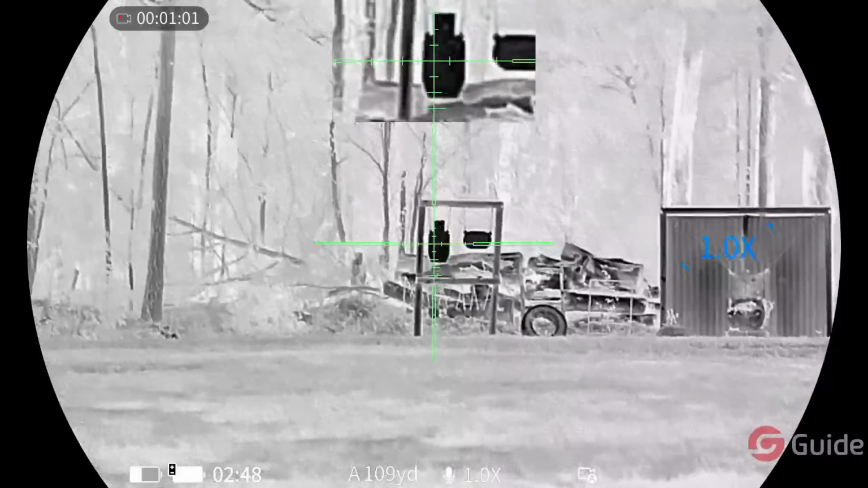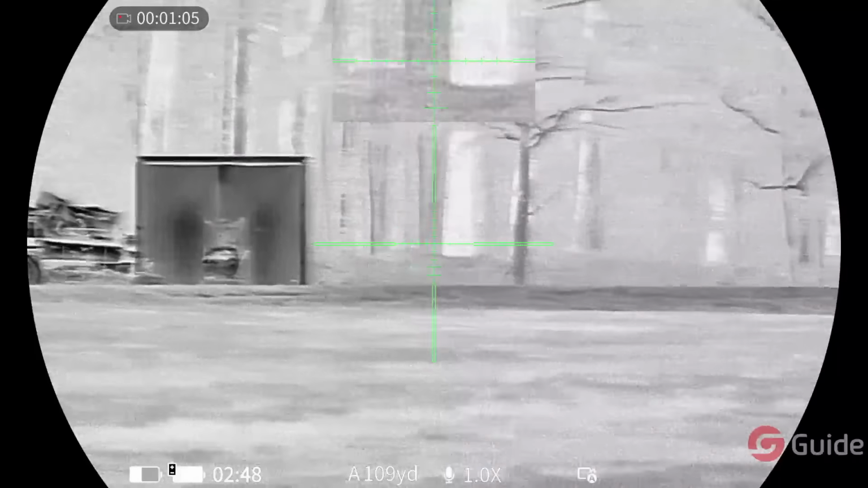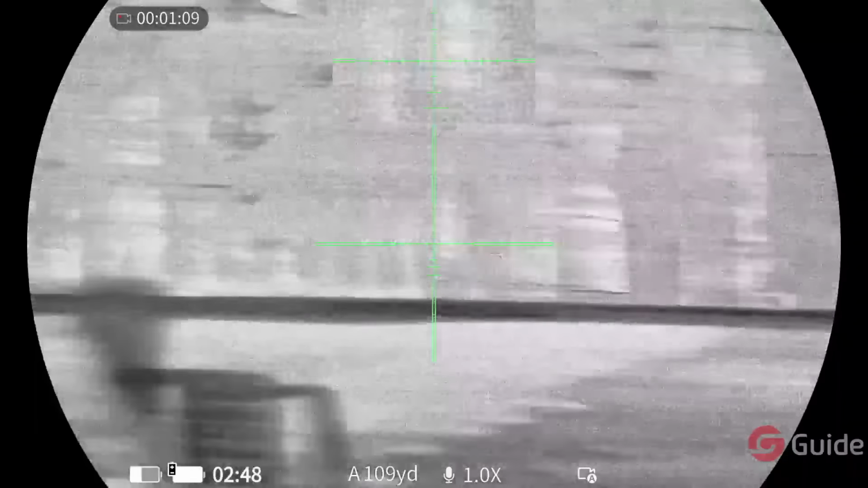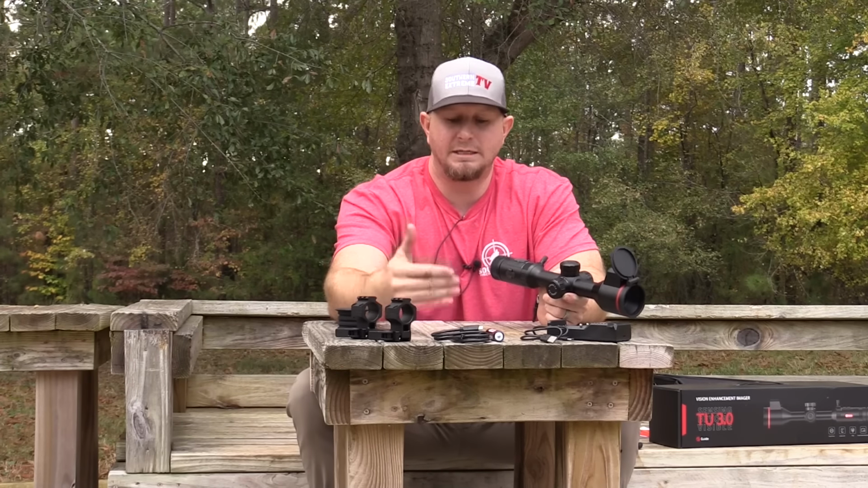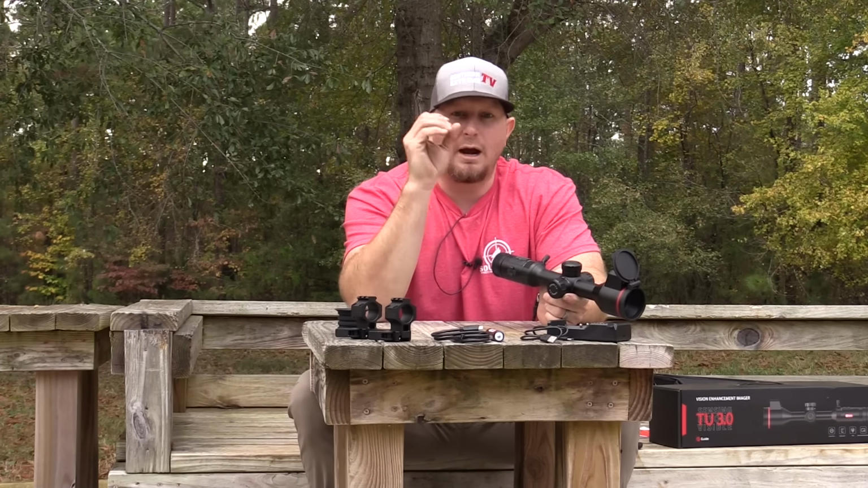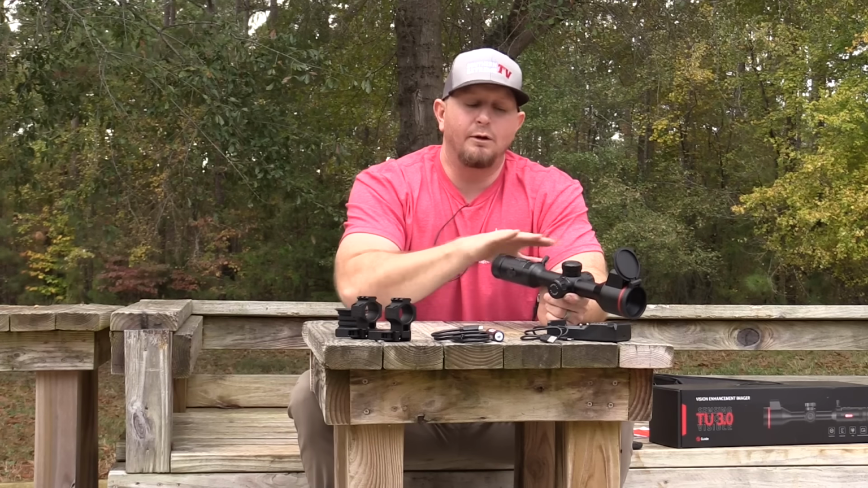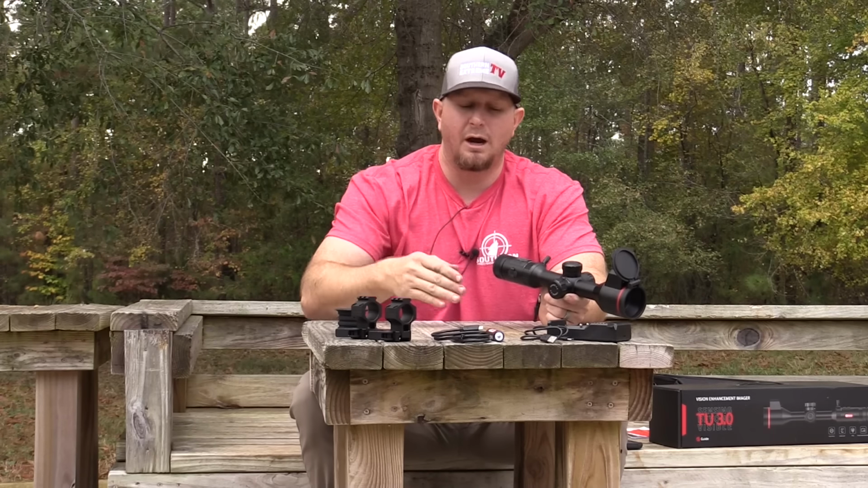In that situation, I would love to be able to independently zoom my picture-in-picture out to the maximum zoom rating. I think it said it was right at 23x. So make that PIP right at the 23x, but leave my base mag at that 3, so that when I take my first shot, I'm using the picture-in-picture at that higher magnification level, but then I don't have to touch anything to get right back on that base mag to take a follow-up shot.